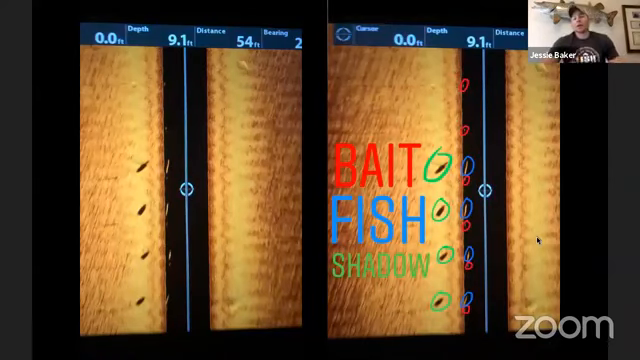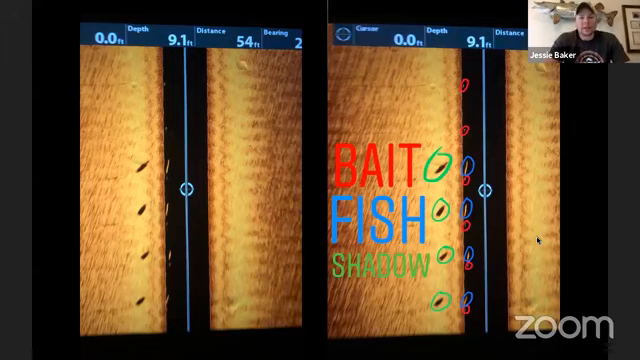Okay, now I'm going to show you guys how I use this in a casting scenario. This was actually that same night that I caught the 2 fish casting, and then Nick caught the one trolling. This was later in the night, about 11 or 11:30, but this was our telltale sign that the fish were slowing down. We made a couple of drifts, no bites, and then we got this.